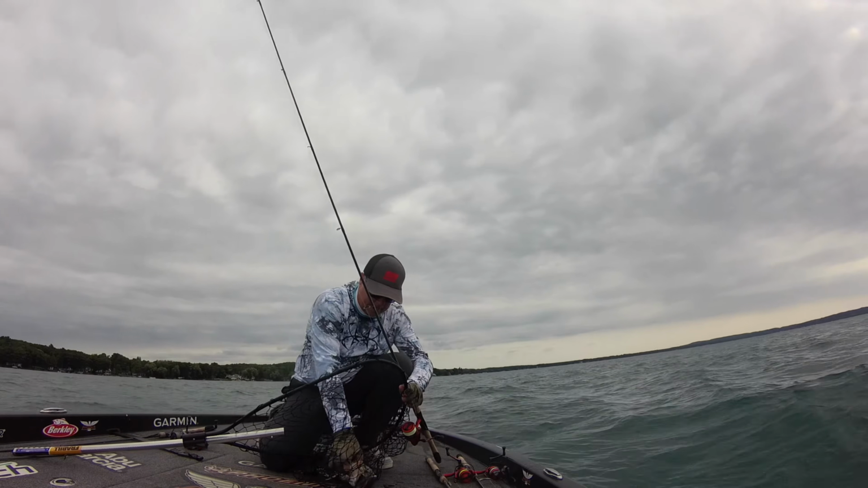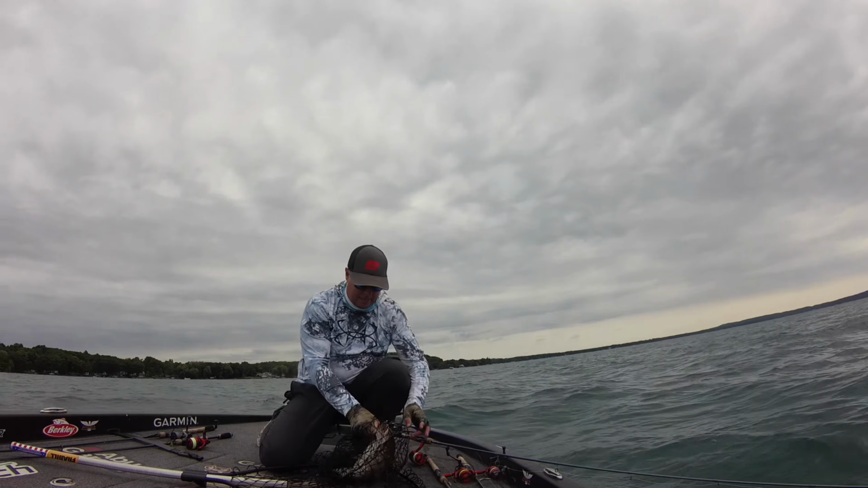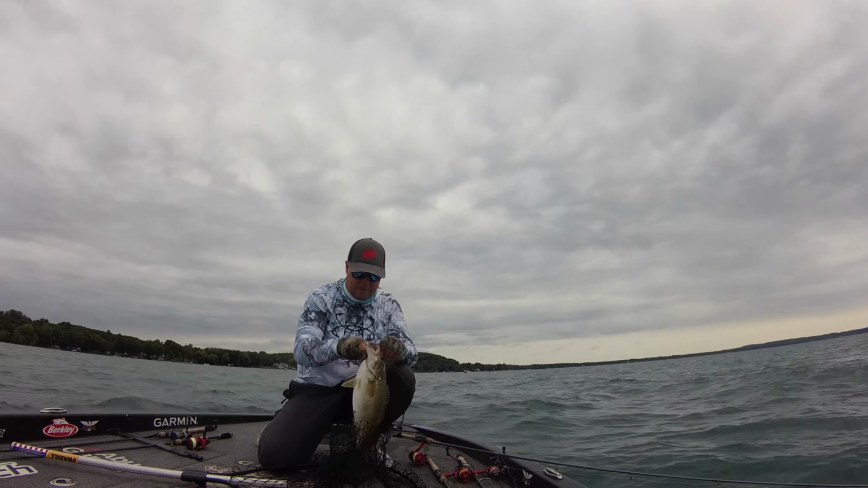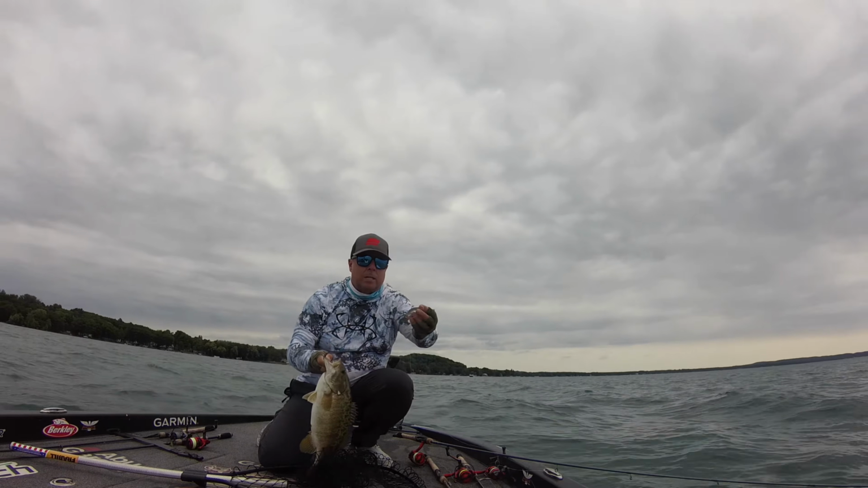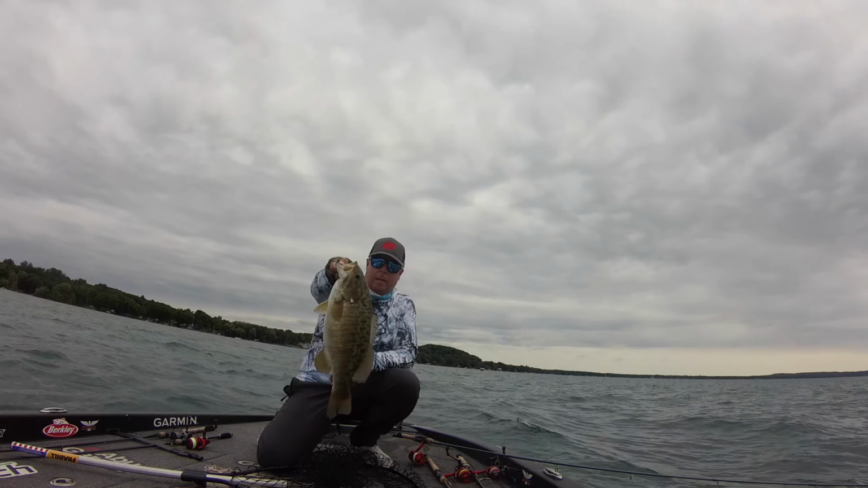I switched back to that bigger bait. It got overcast, and they weren't reacting to the little one. And that slow fall, it's gotten overcast and real choppy, and everybody's running back to eat dinner. So I went to that bigger size, still at the quarter. It was like that 4-inch, and that one rips and drags.